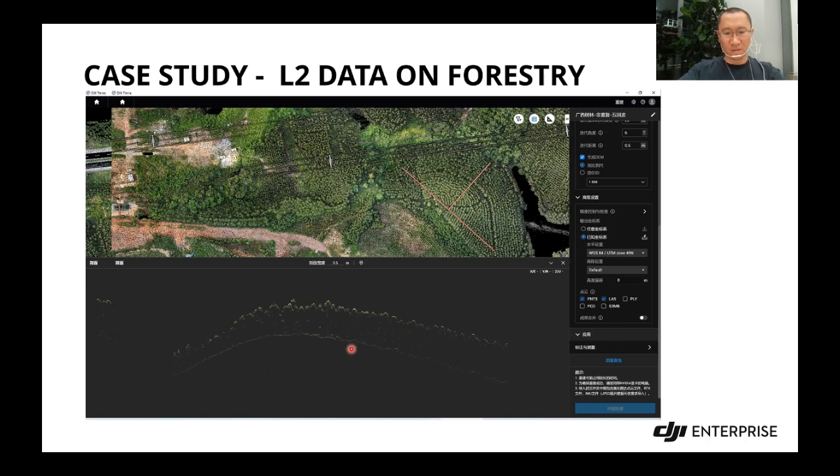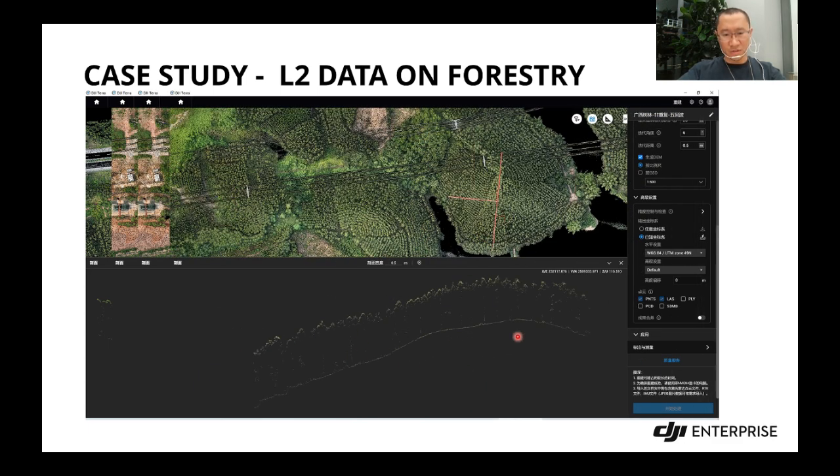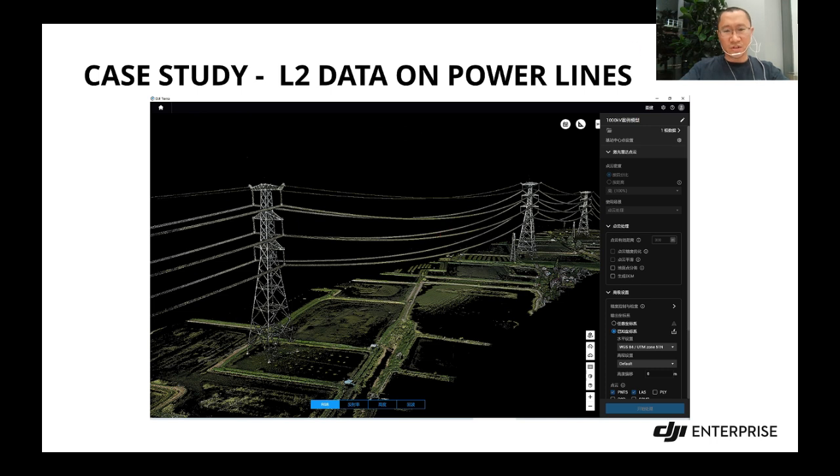Yes, still a very complete terrain of the hill. And another position, very good penetration. Okay, let's change to another position. Yeah, very complete ground points. We can switch to any different position, and you can see the penetration is very good. Okay, next case, let's share some power line inspection.